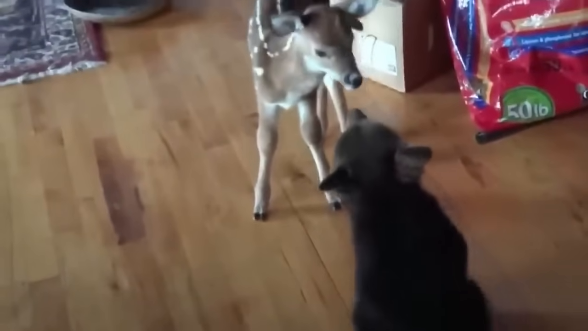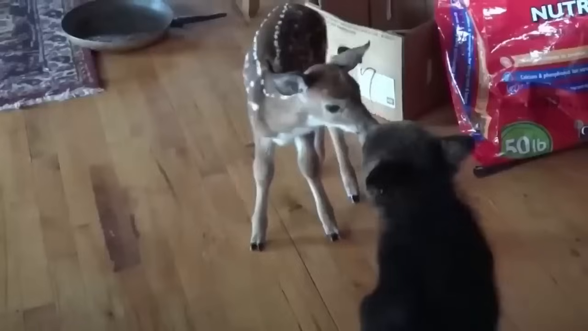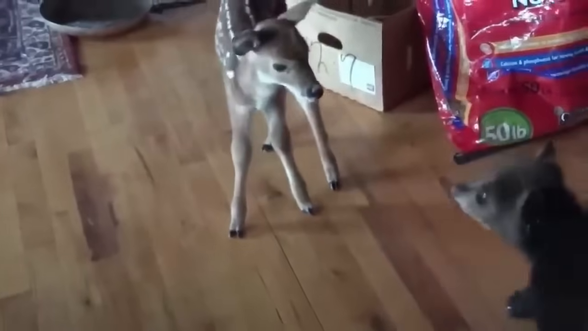But you know what? Boog doesn't give up. He's patient and keeps trying until he finally wins her over. And then they have this adorable little encounter. Who says animals can't be friends, right?